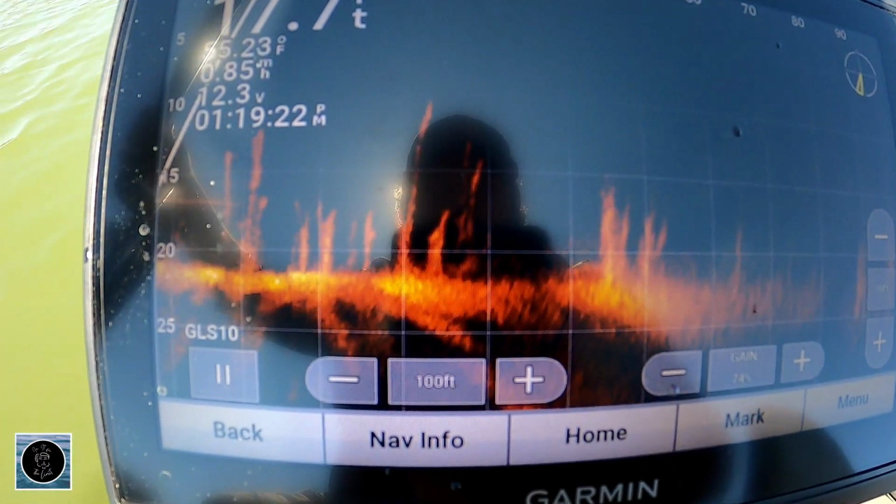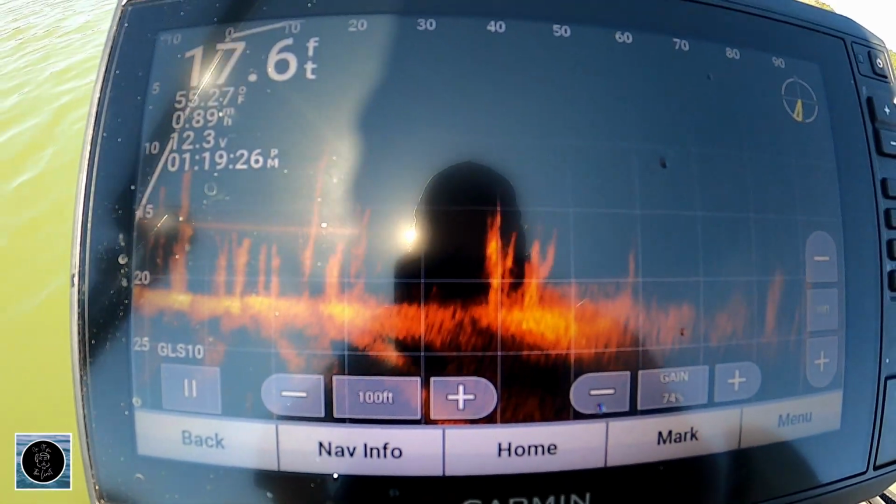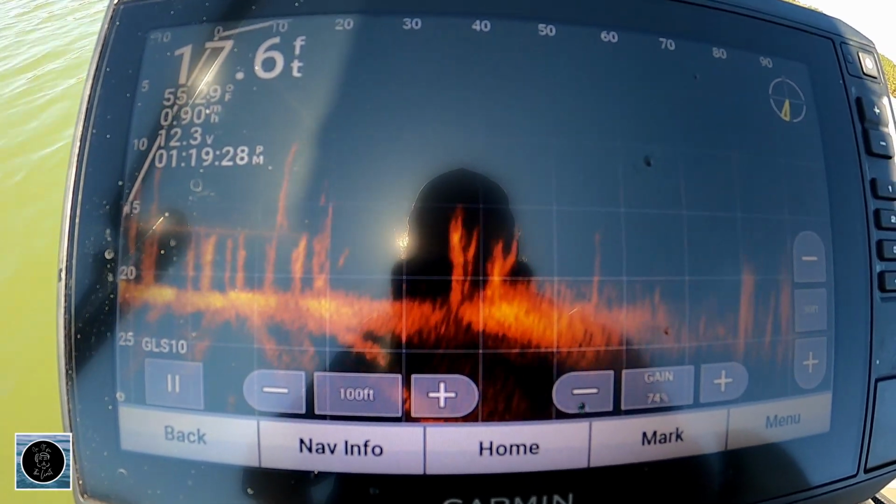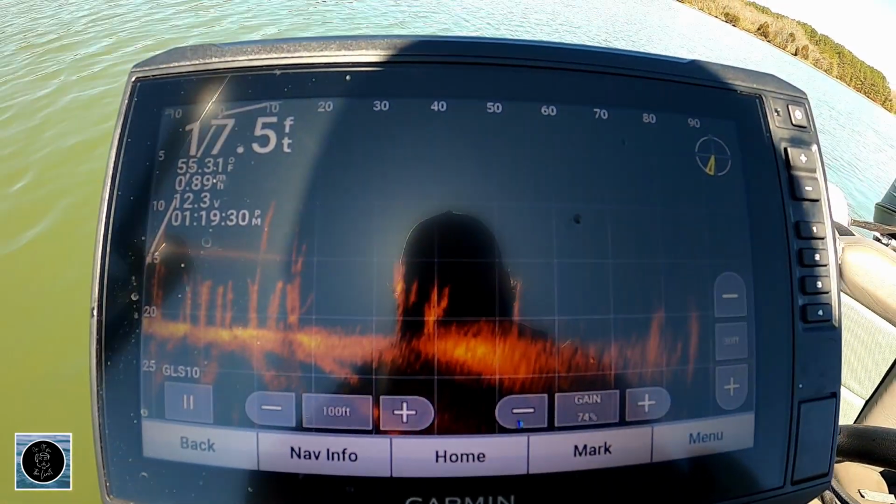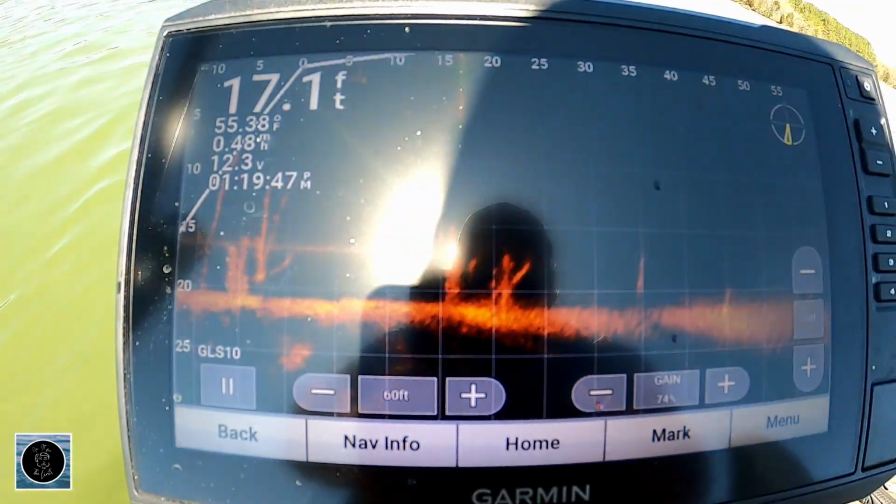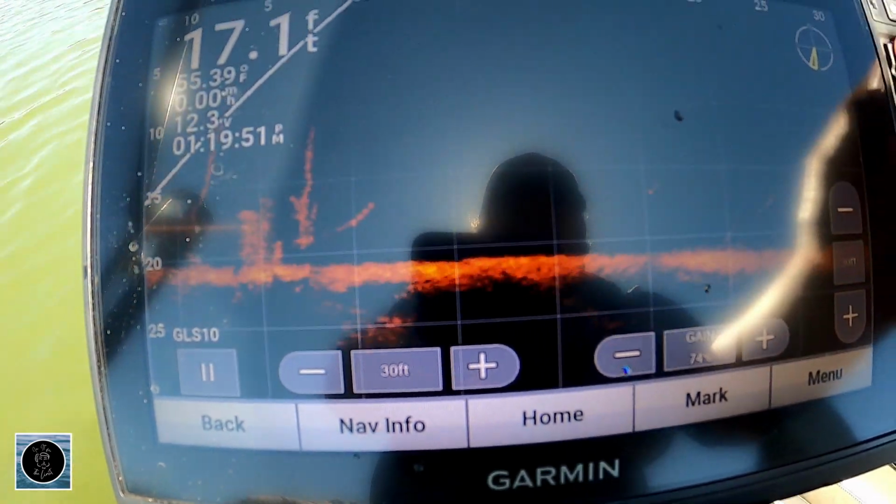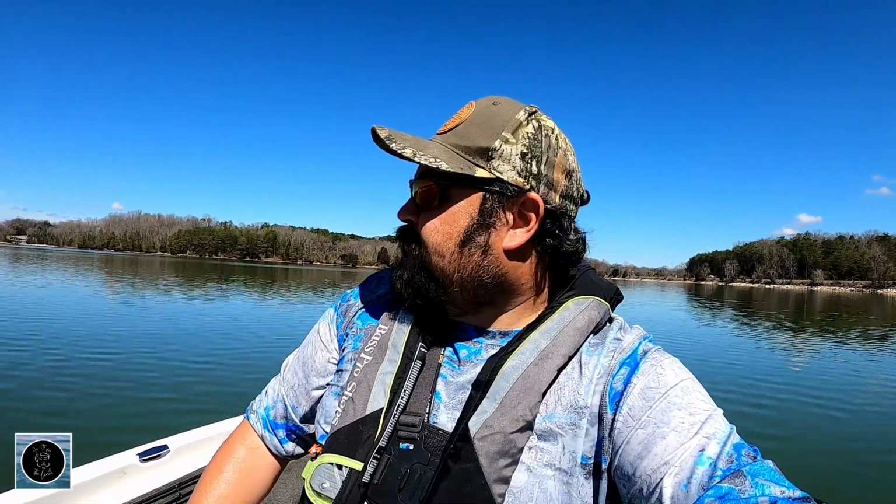Just looking, I didn't really see a lot of big schools. I did see some smaller fish, which in my opinion, for what it's worth, tend to move up first in my experience, and that's what I saw. There weren't any big schools, just 2 or 3 here and there, but they were smaller fish. I did see some bigger fish on the scope that weren't biting. I couldn't pull up to look to see if they were crappie. They kind of look like bass, so I don't know that those were crappie.